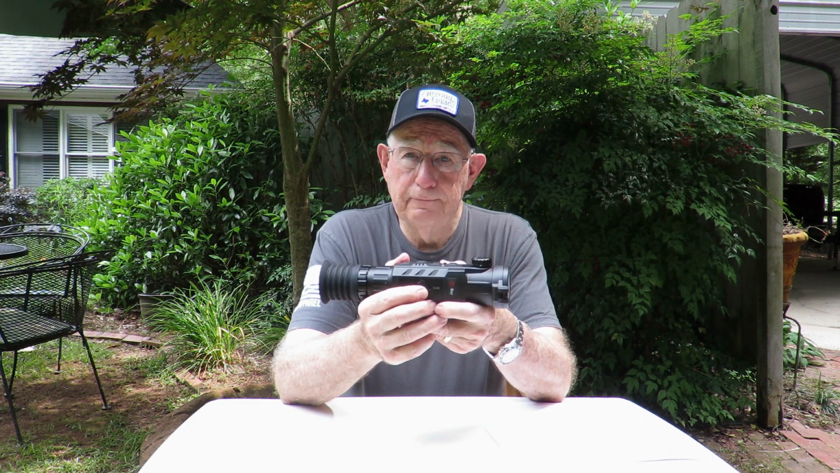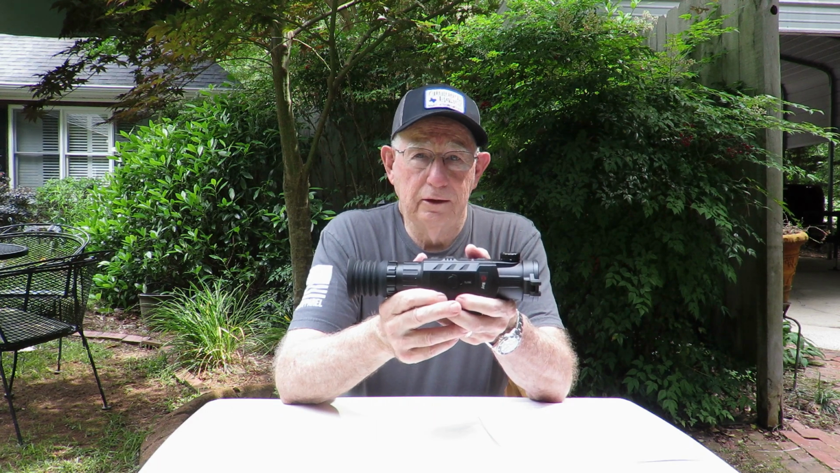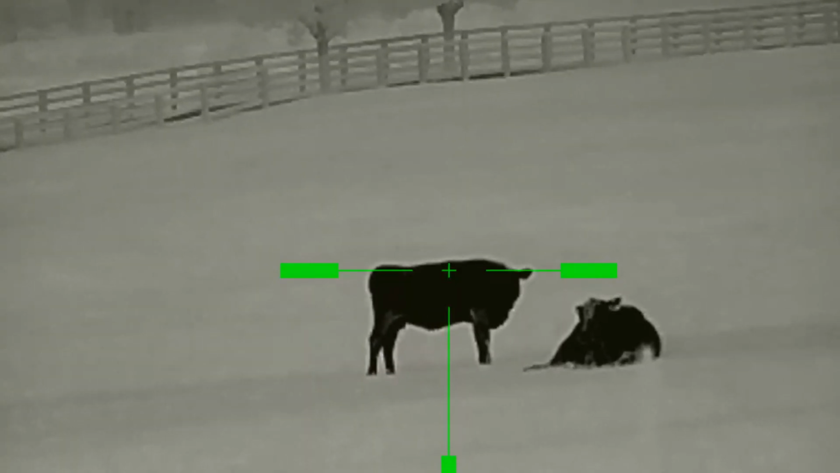It lasts a long time, and with this battery, you don't have to worry about hanging wires off your scope, running the battery pack like you do if you have a scope that uses 123 batteries. I hate those things.